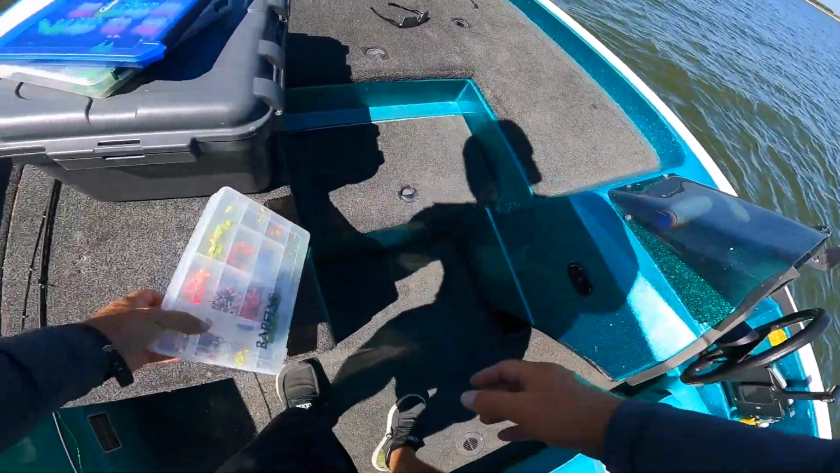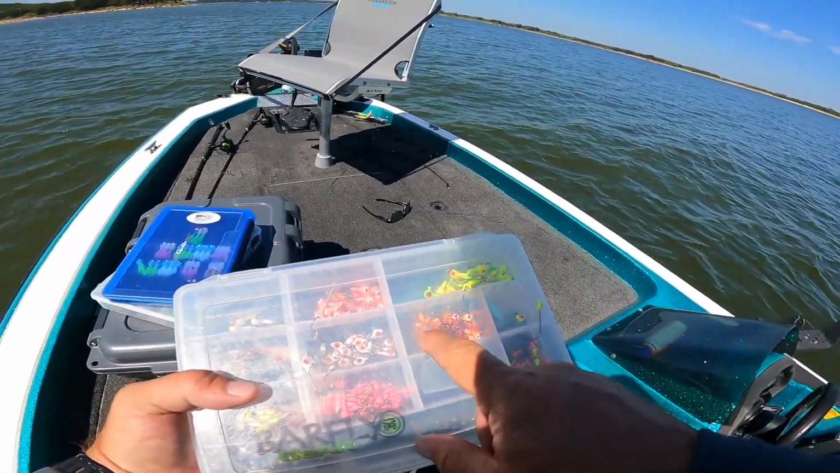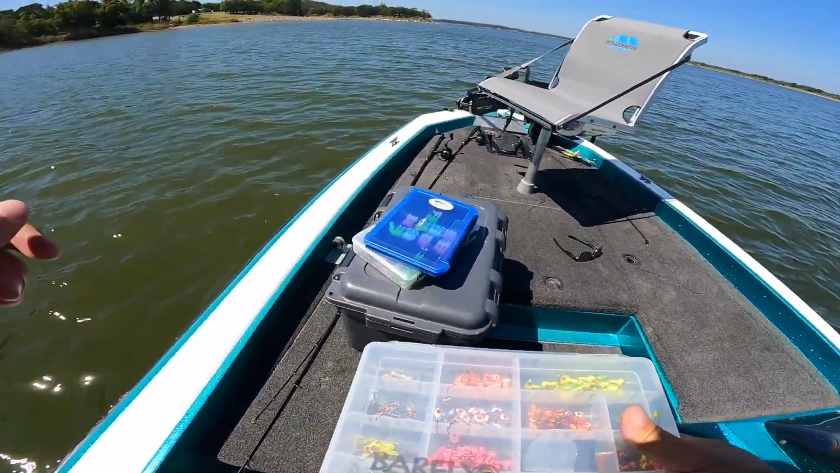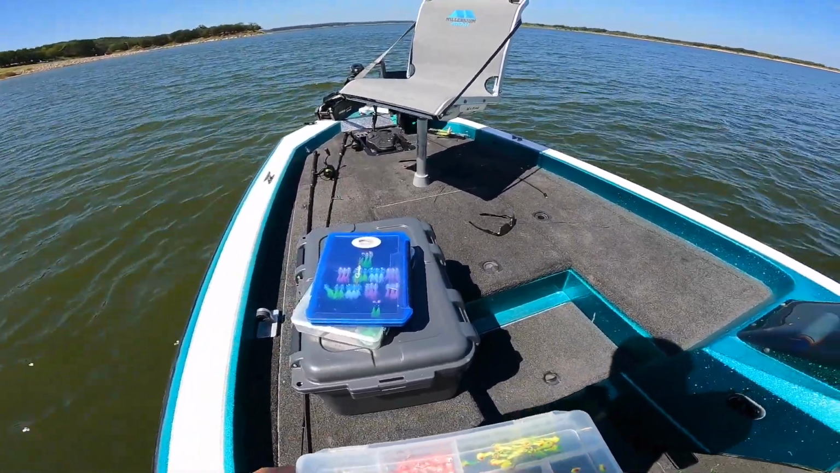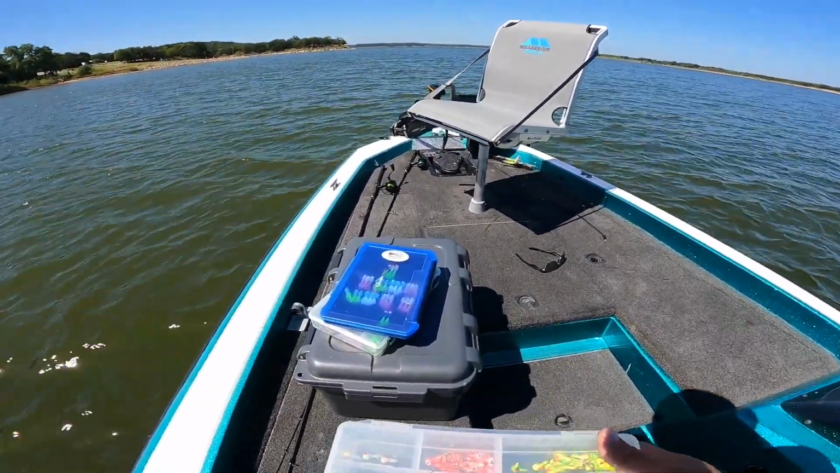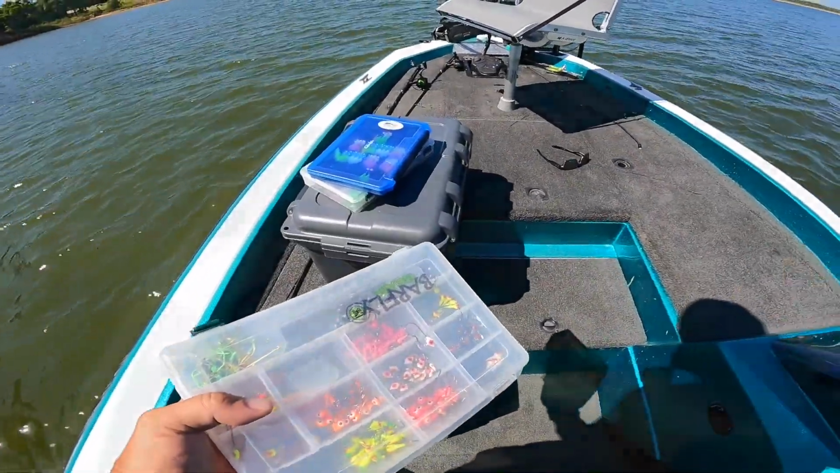Today we're going to be fishing with 1/16 ounce heads on the soft plastics, 1/32, 1/64 on the jig heads on the hand ties. So I'm using carbon fiber mat crappie rods, Viper X reels, and we are fishing the Red River off of Lake Texoma to the west. We're going in the river channel. That's what we're going to be fishing today. So let's get rigged up and get on some fish.